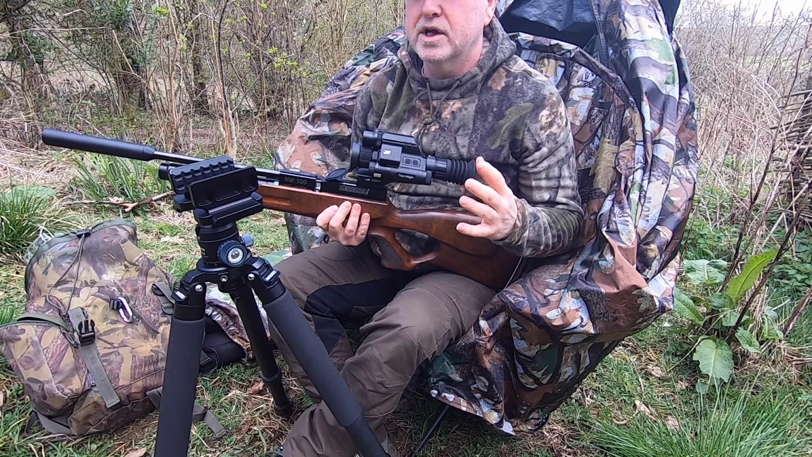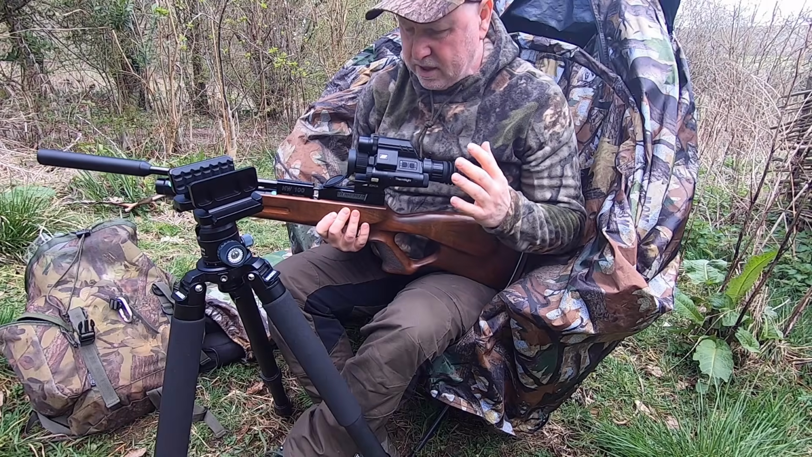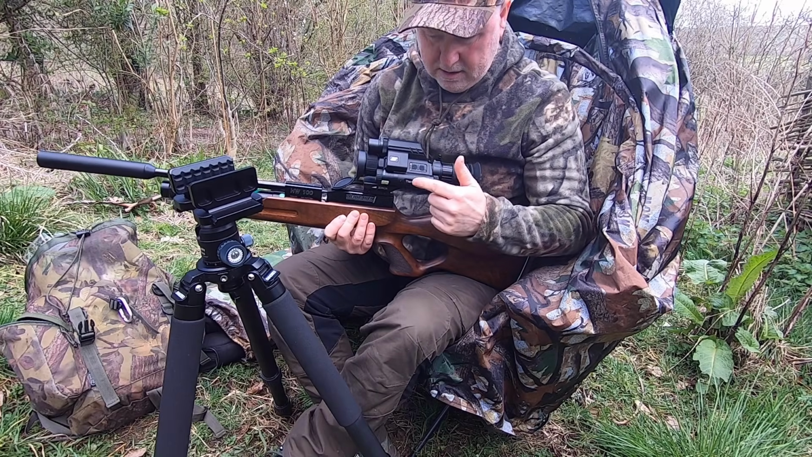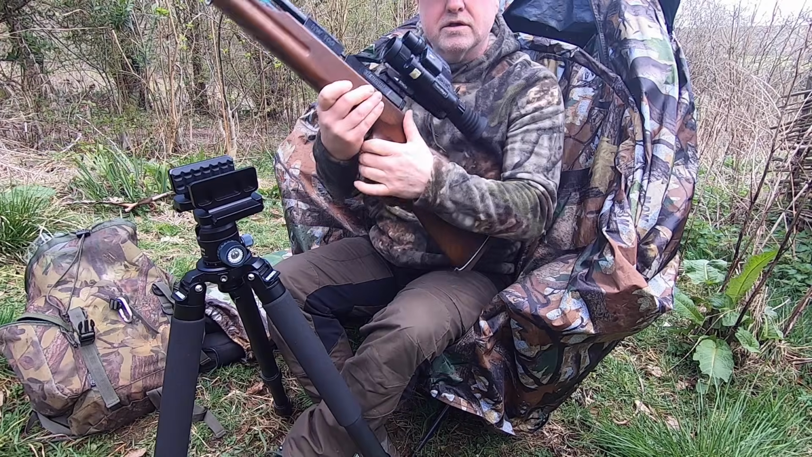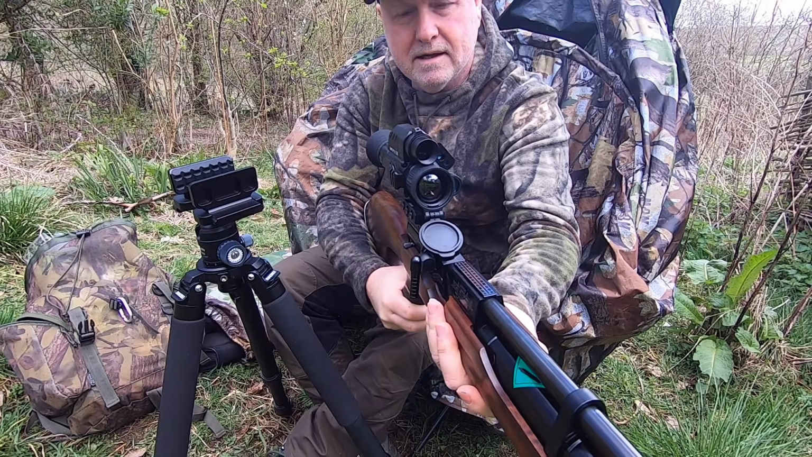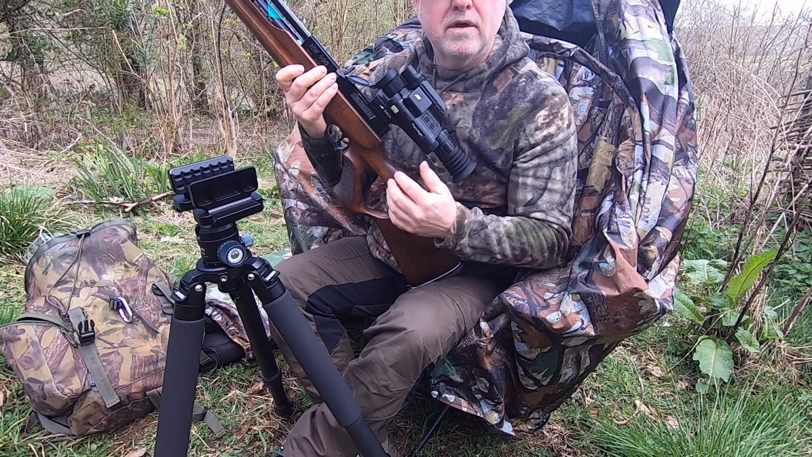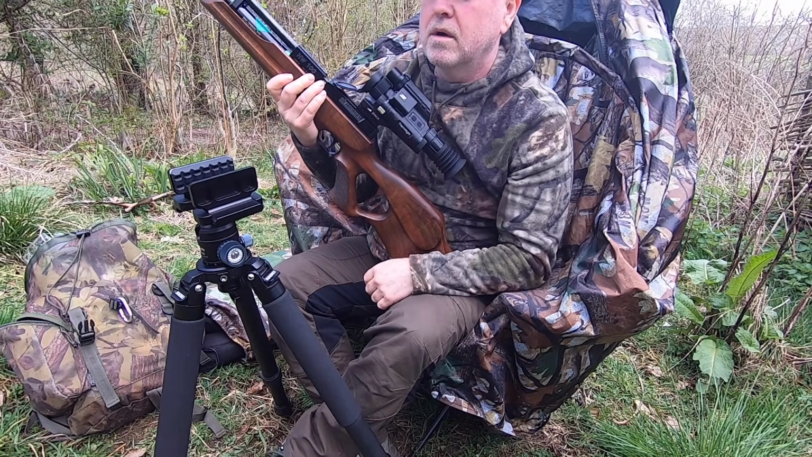My biggest impression of it is how easy it is to use, which is unbelievable considering you've got a day-night scope, a thermal scope, a laser rangefinder, an IR torch. Everything's just one button, one touch, and it works. It's absolutely fantastic. It's my first time with a multi-spectral scope, as they say, with day-night vision and thermal.